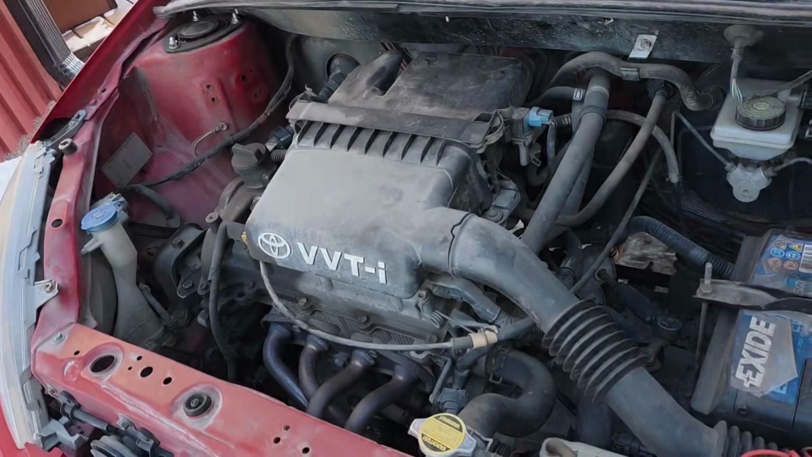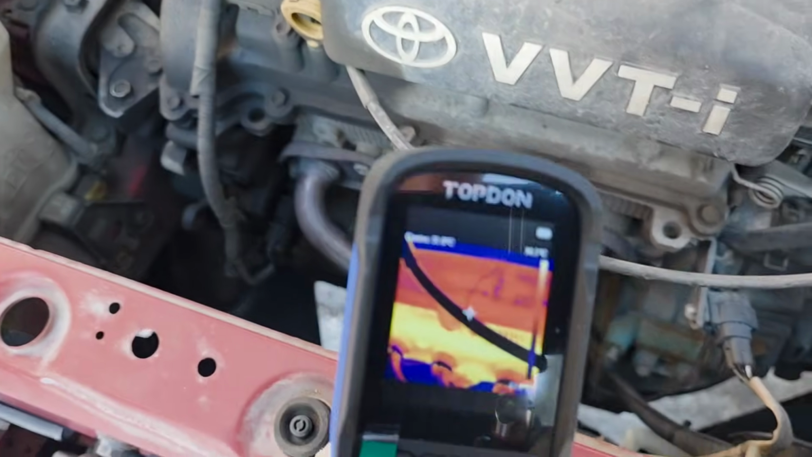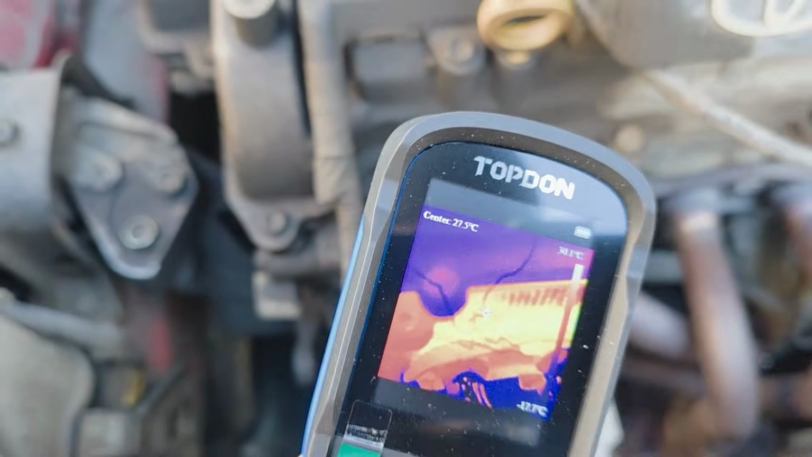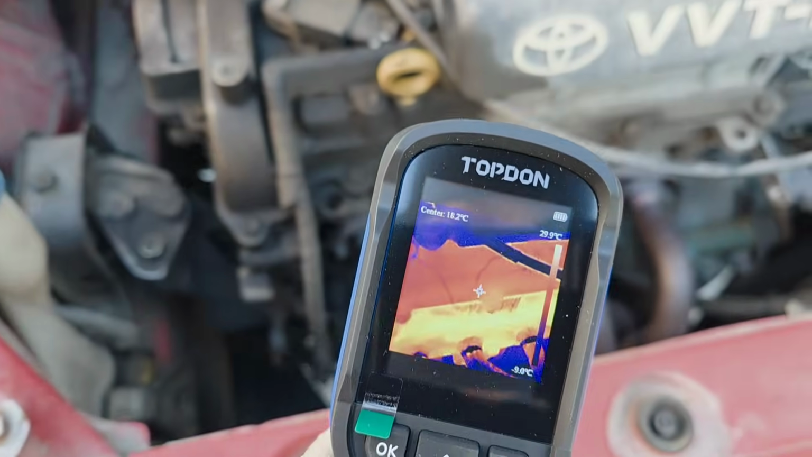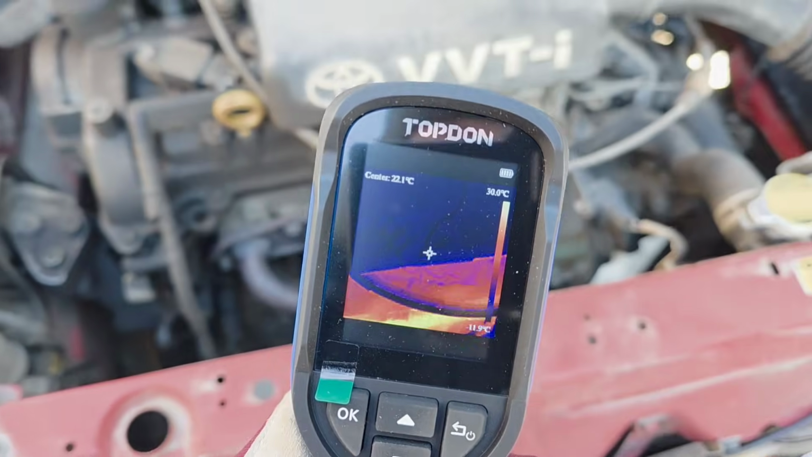Okay, let's check the Toyota Yaris here, if we can see some heat in the engine, because we had an engine heater on recently, and that shows you, yeah, you can see it's hot. What is it showing there? 30 degrees Celsius plus.